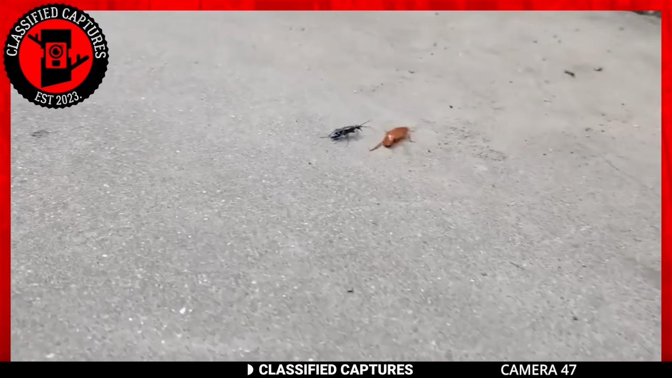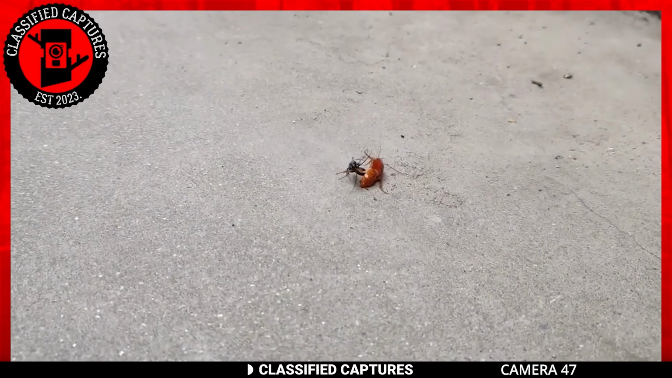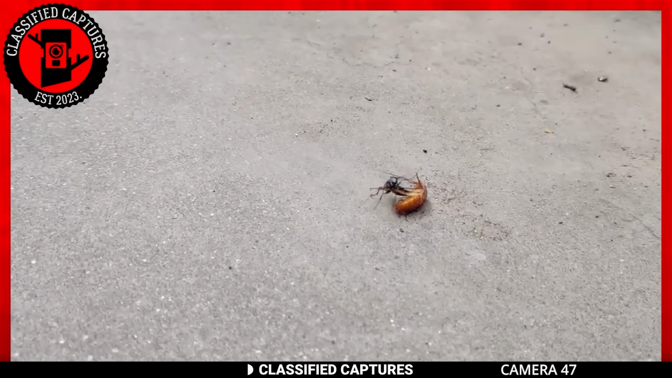Not only was a cockroach running from the wasp, but it also made an easy meal out of it. Perhaps I need to redirect all of my entomophobia toward wasps.